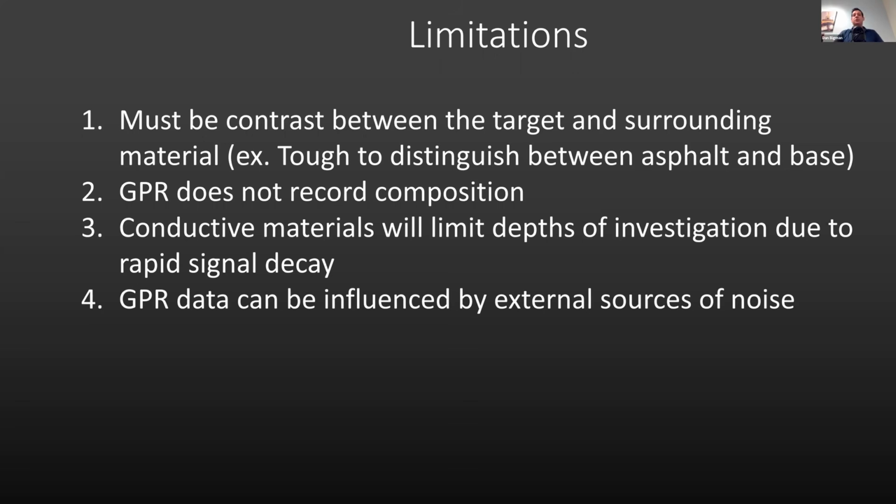Fourth limitation, GPR data can be influenced by external sources of noise. This is particularly problematic in doing structural analysis, because a lot of times you might be working on construction sites where you're doing GPR work, but people have cell phones around you. Those work on EM wave signals, radio waves. You'll have walkie-talkies around you. Those work on EM signals.